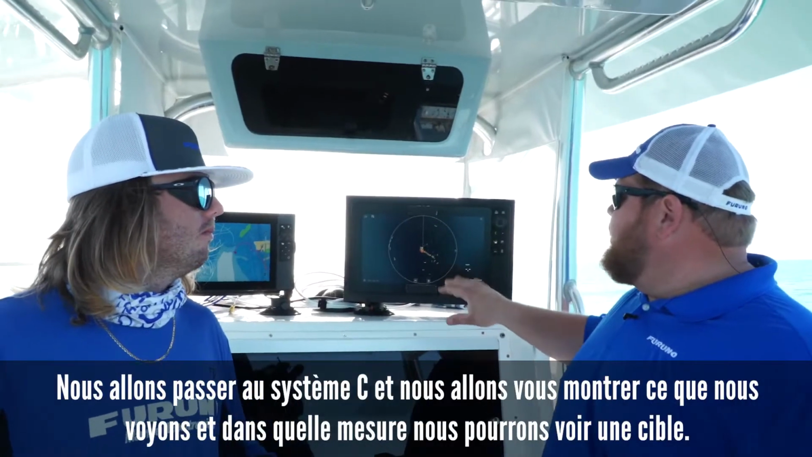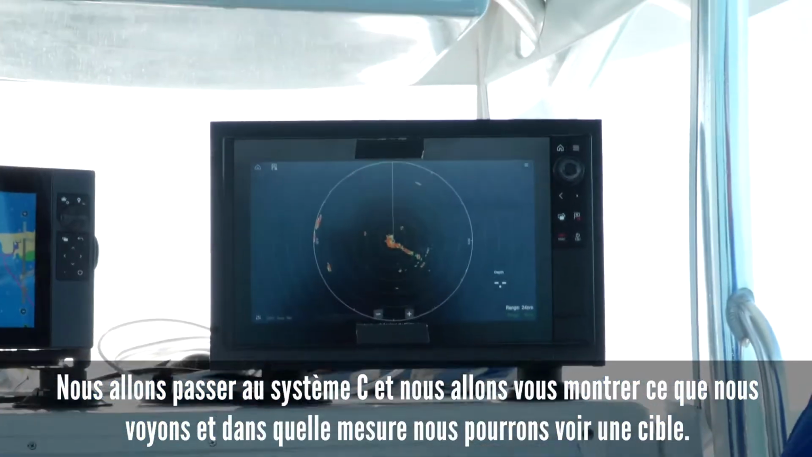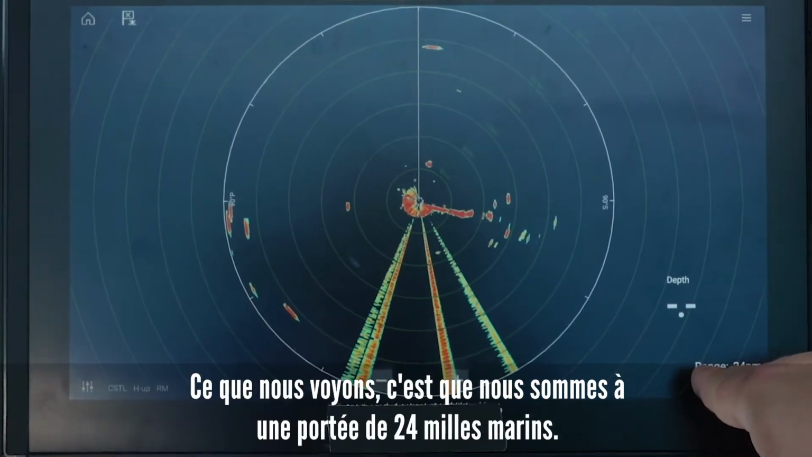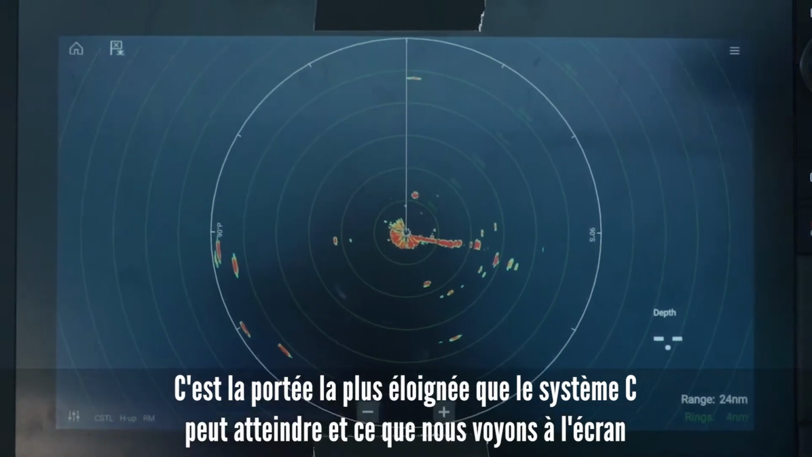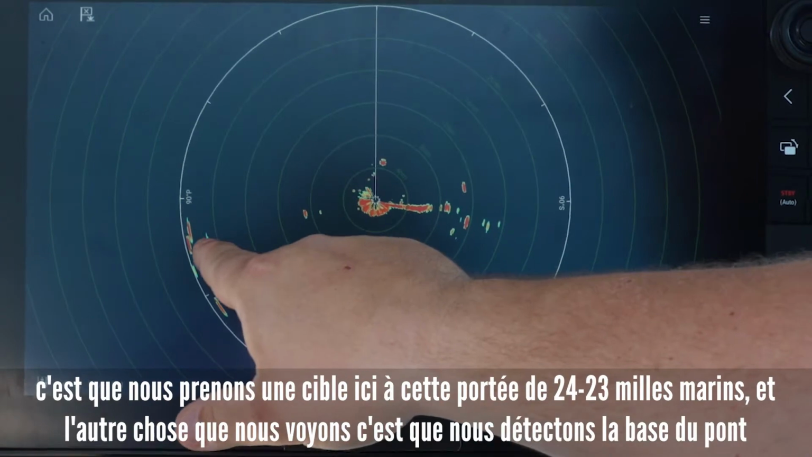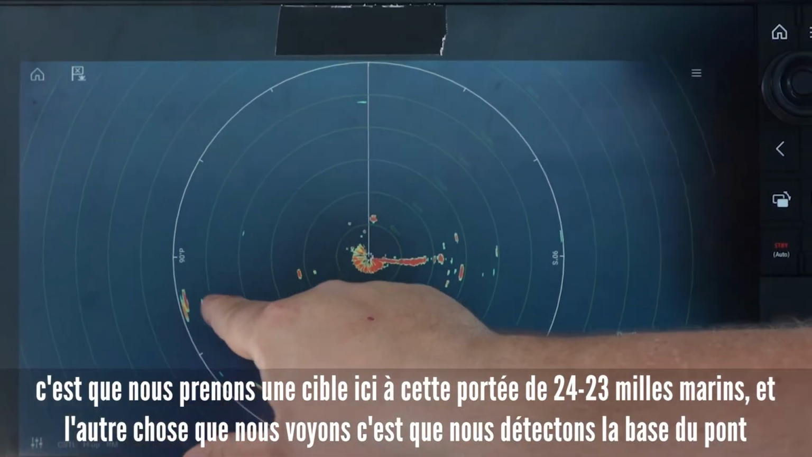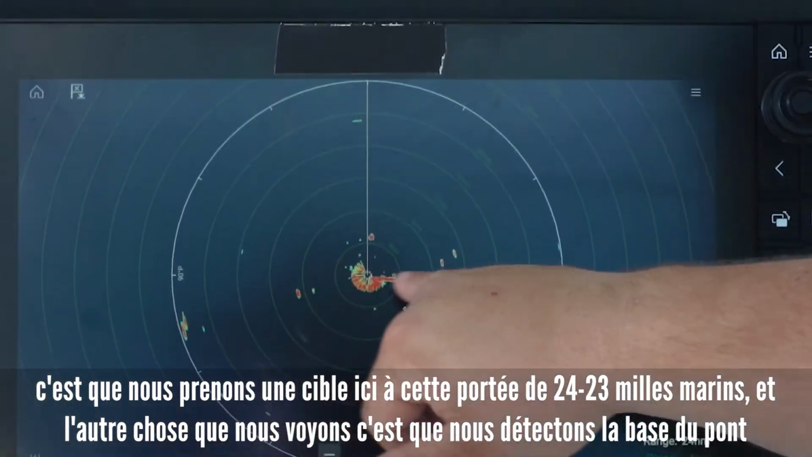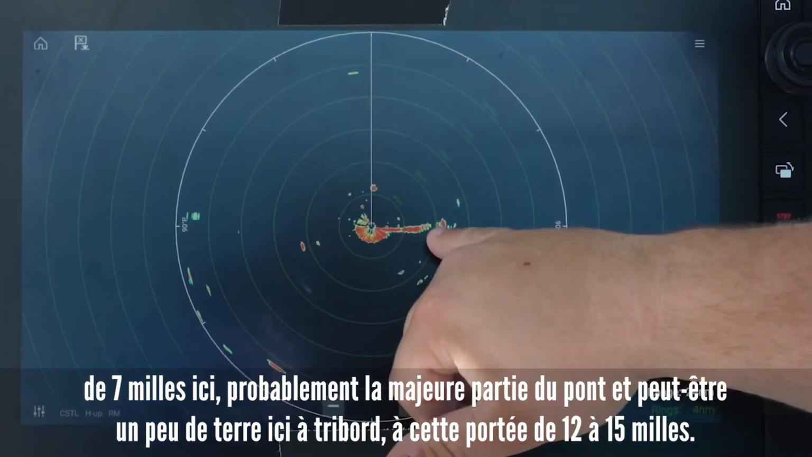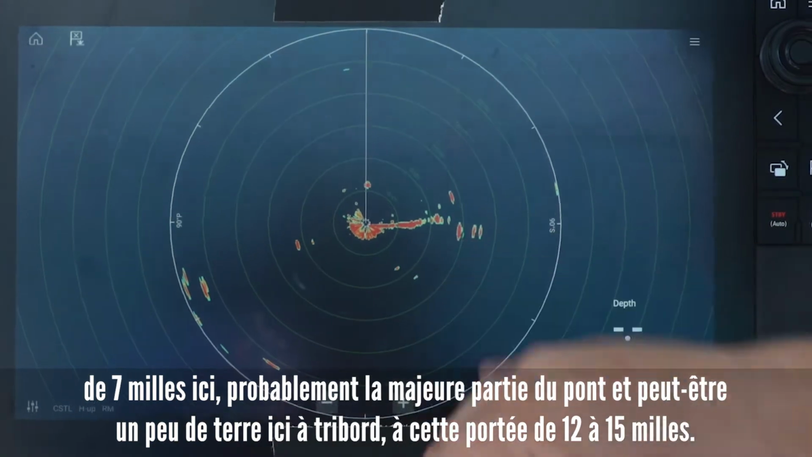What we're seeing here is we're going to move in on System C, and we're going to show you what we're seeing and how far away we're able to see a target. What we are seeing is we are out at a range of 24 nautical miles. So this is the farthest range System C can go to. And on the screen we're picking up a target here at that 23, 24 nautical mile range. And the other things we're seeing is we're picking up the base of the 7-mile bridge here, most likely most of the bridge, and maybe a little bit of land over here to the starboard, at that 12, 15 mile range.